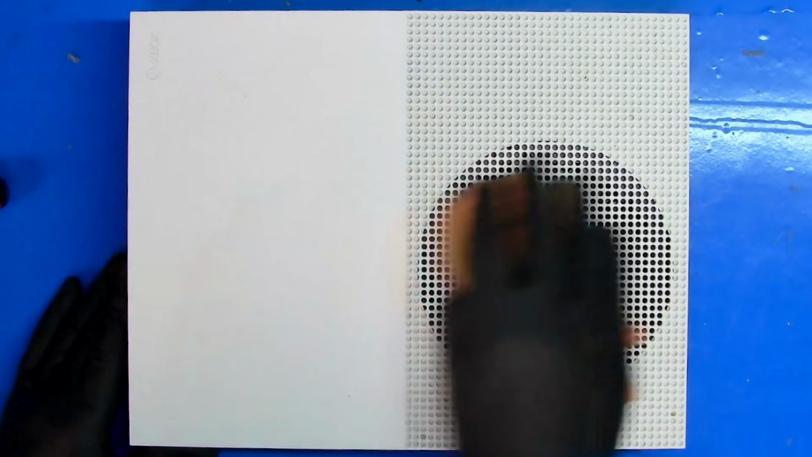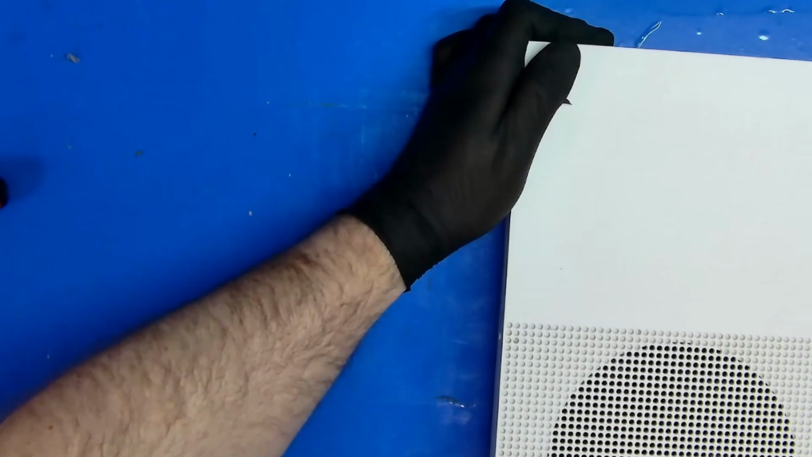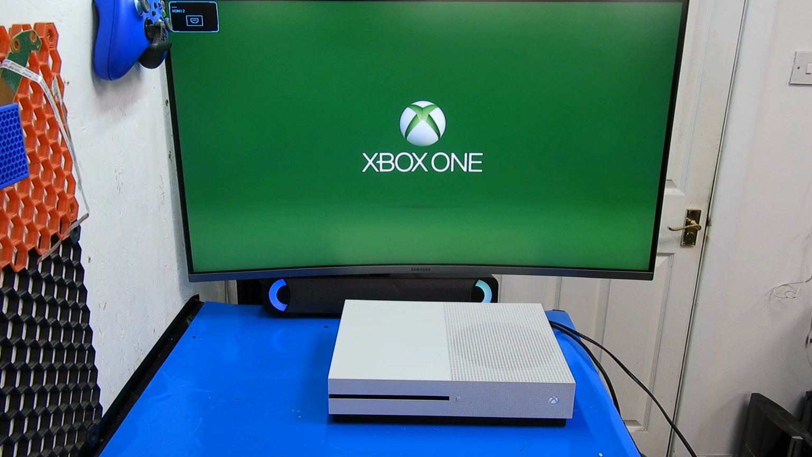Now let's give it a good clean with a bit of polish and a proper wipe down. Once it's looking presentable, we'll run some final tests to make sure we've got power, a signal, and that it boots all the way to the Xbox dashboard. And there we go, we've got power and a signal.